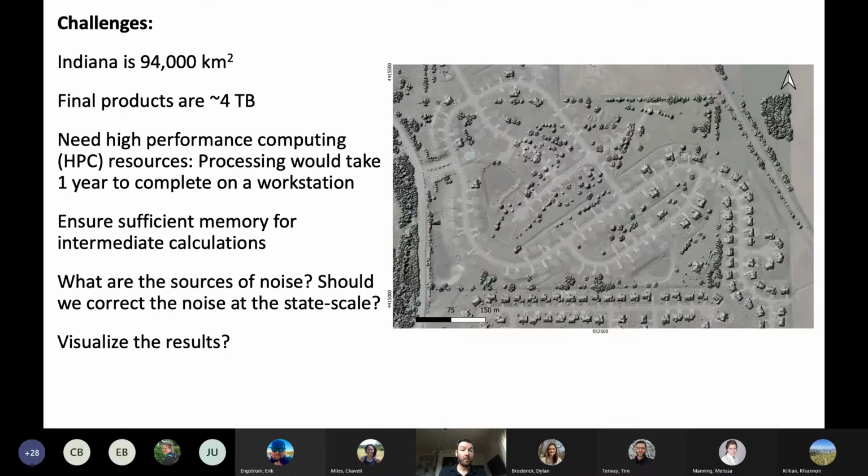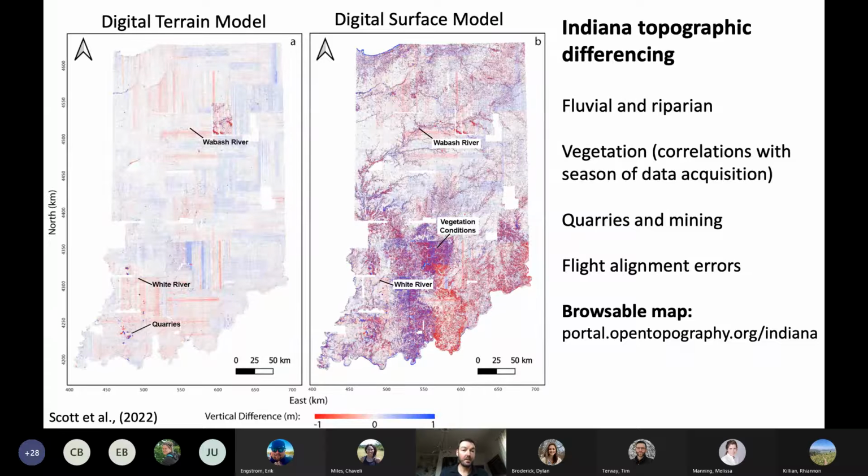And then what does this look like? So here's Indiana zoomed out. On the left is the digital terrain model difference, so this is the bare earth to bare earth. And on the right is the digital surface model. And when you're zoomed way out looking at the state, you see a bunch of stuff. The signals, largely in terms of what things are changing on the decadal scale across the state of Indiana, are, if you look at the DSM on the right, fluvial and riparian environments. So rivers, meandering, depositing point bars, eroding cut banks. Vegetation change or apparent vegetation change.